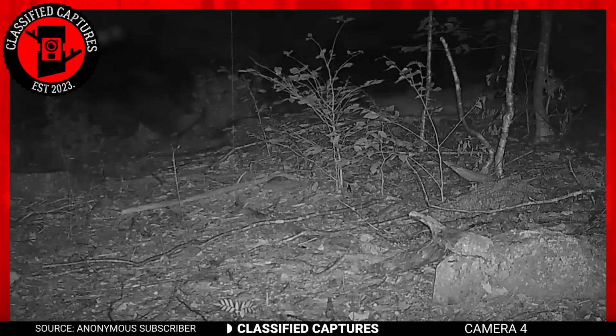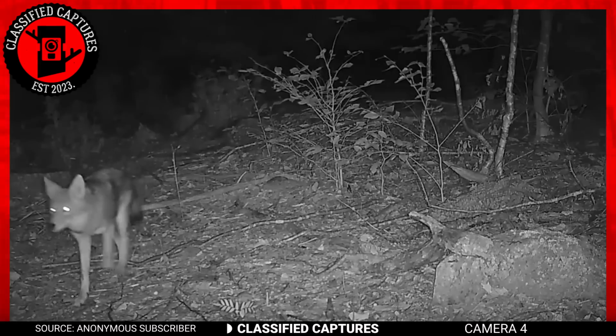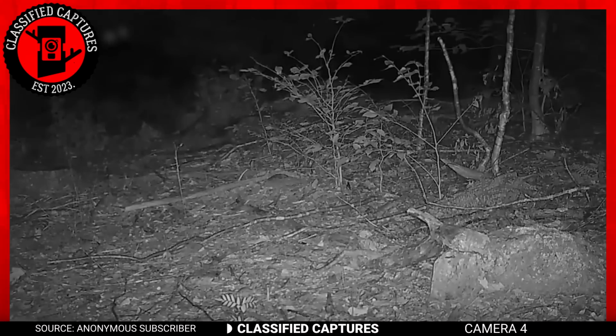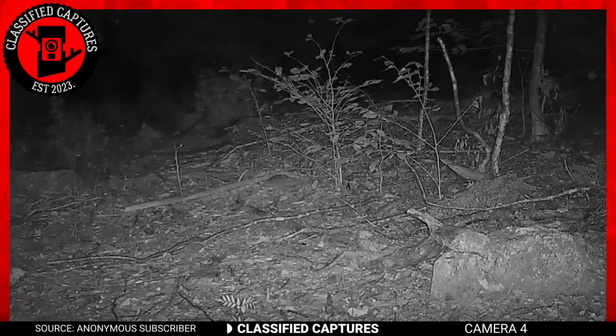This footage from a trail cam captured something unexpected. As you can see, a wolf is walking by in the trail cam in the dead of night. That's nothing unusual, right? Well, then tell me why there's a dark mass with a pair of glowing eyes in the darkness moving behind the fox. What in the world is that?